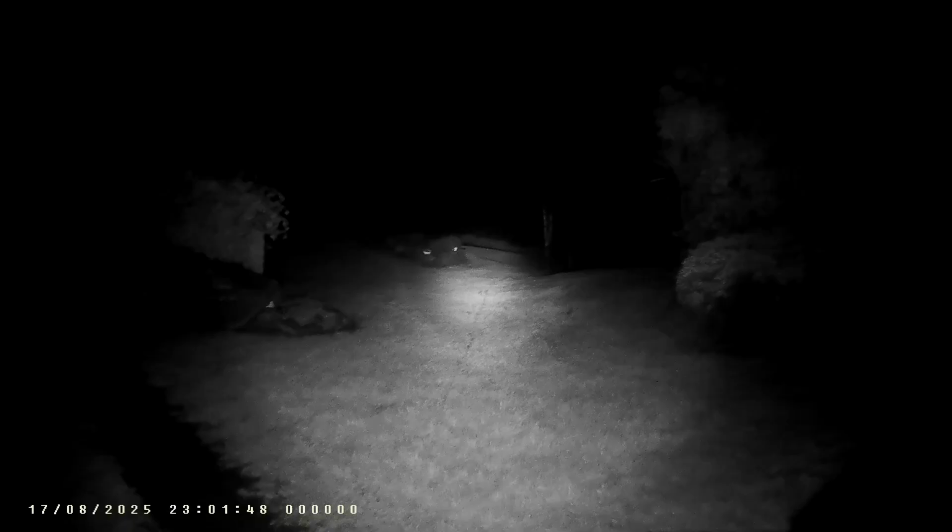There's a landscaped area here. There's a narrow track going through there. It's a very narrow track. It looked like maybe a mouse ran through there. All this grass looks white to me because there's so many tiny little droplets. But I can see a narrow little track going through there, and I think that might be a mouse.